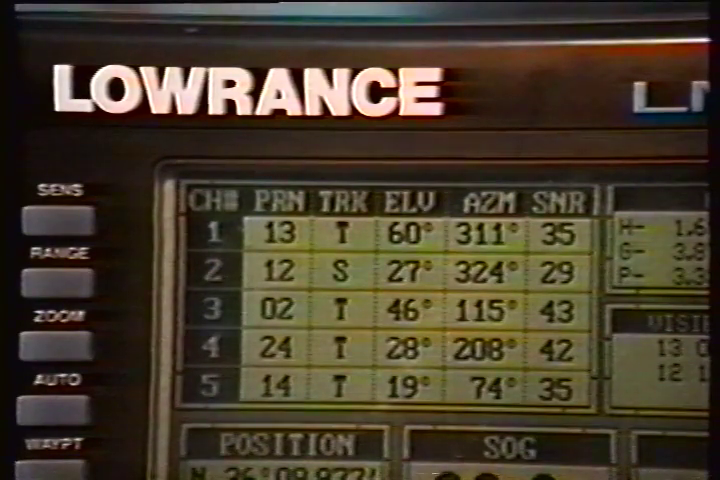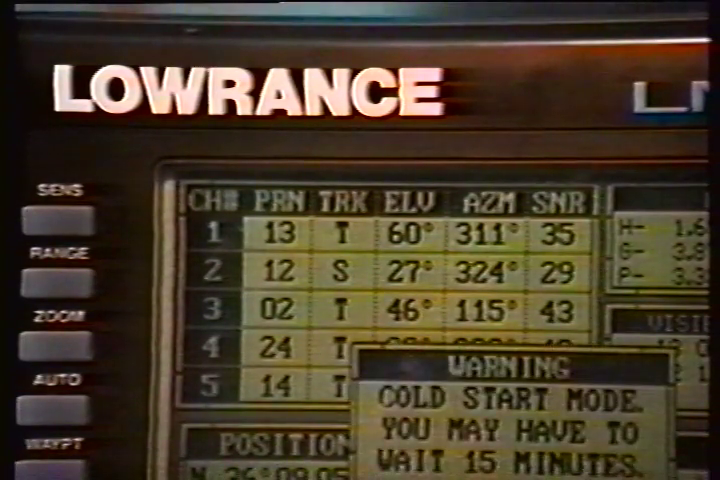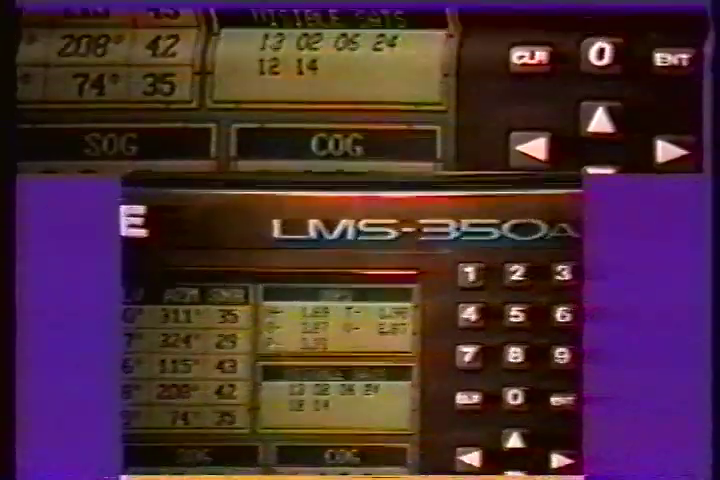ELV is the elevation or height of the satellite above the horizon from your position. AZM is the azimuth or direction of the satellite from your position. For example, if the azimuth of a satellite is 180 degrees, then it is due south. SNR is the signal-to-noise ratio that tells you how strong the satellite signal is. The higher the SNR number, the better.